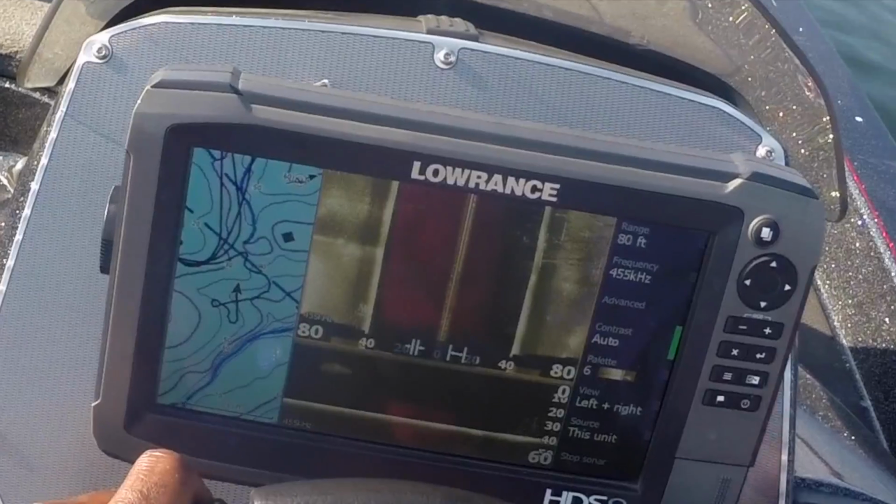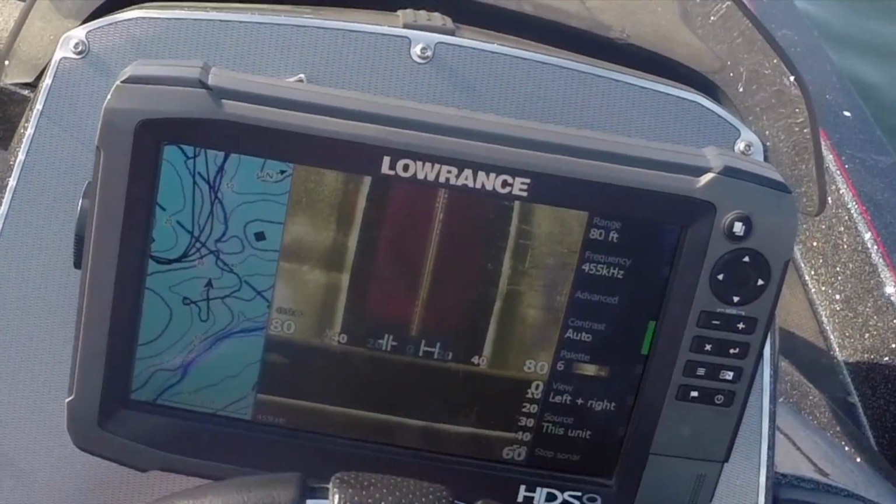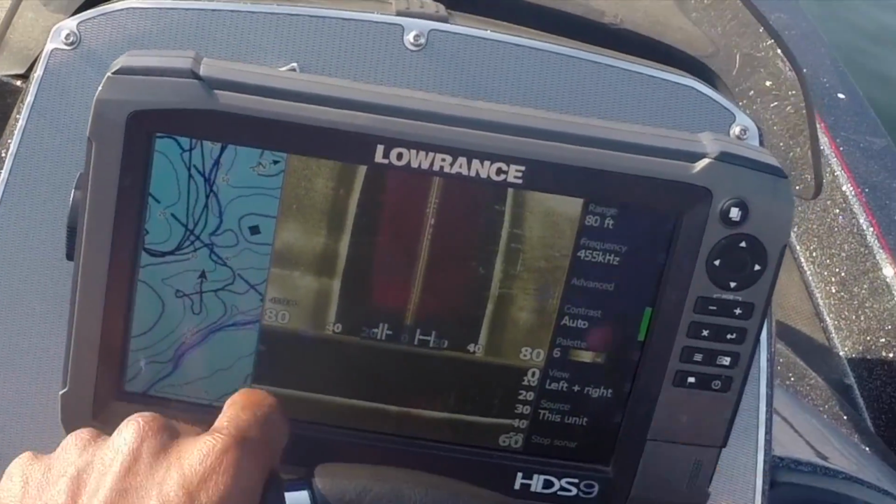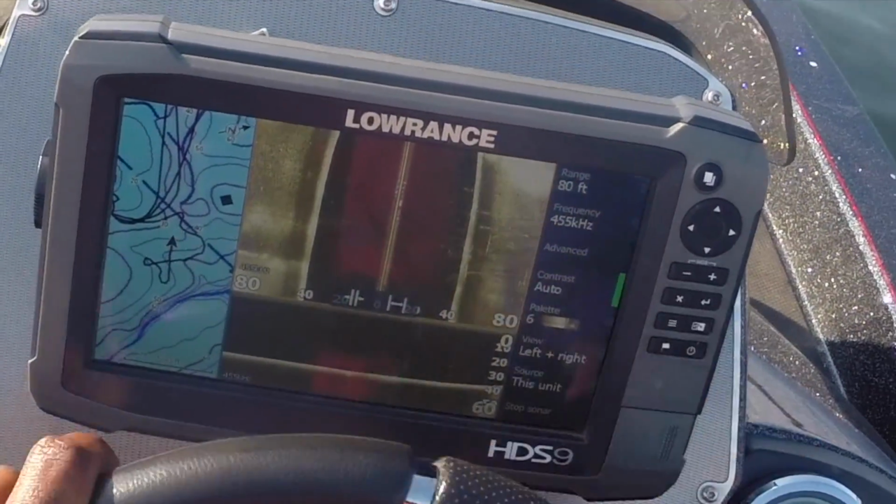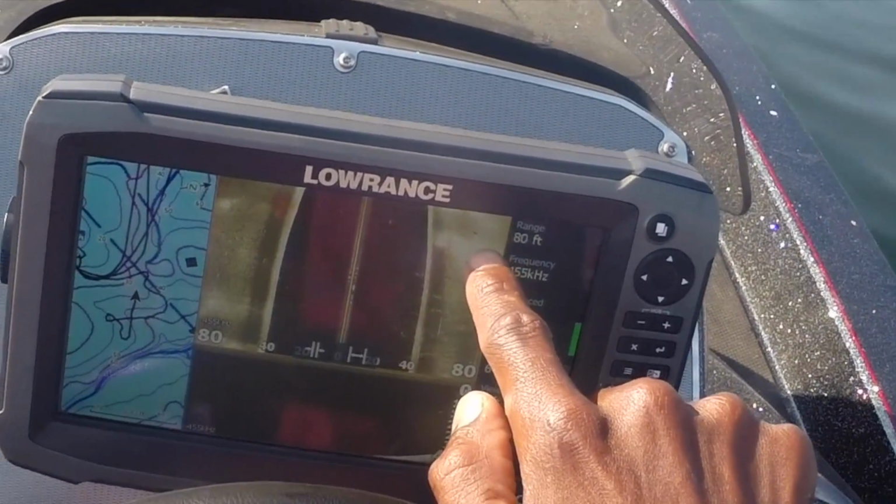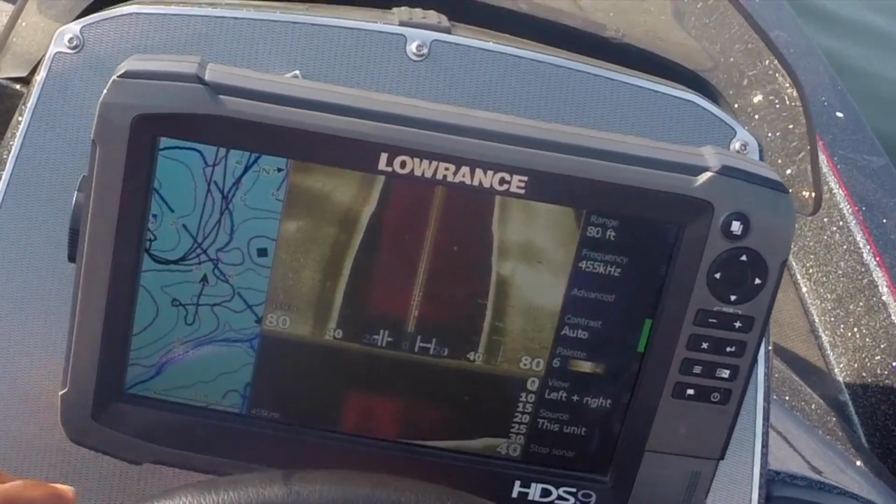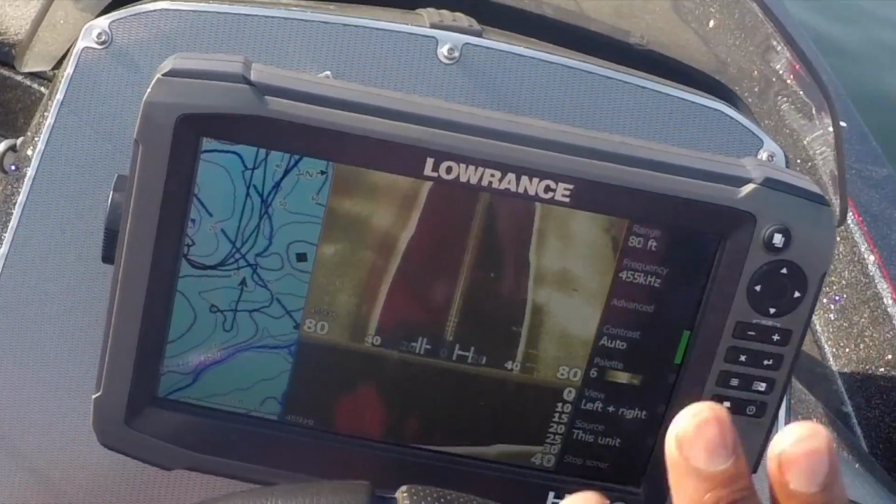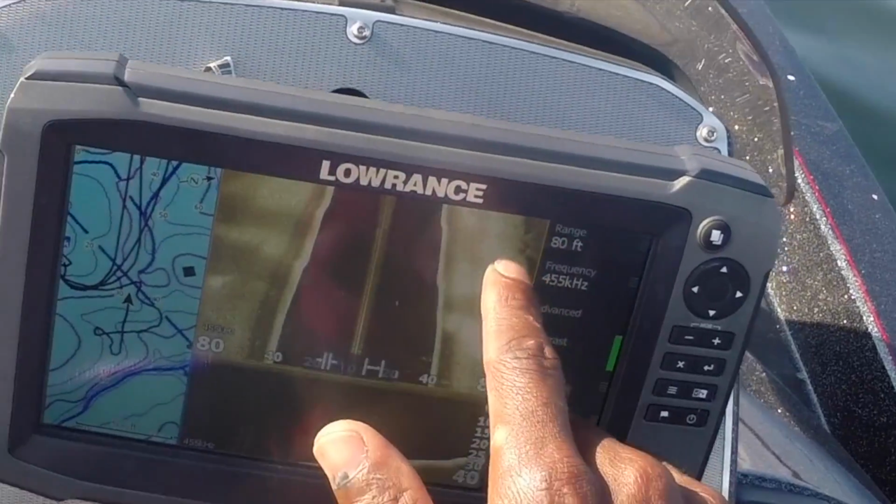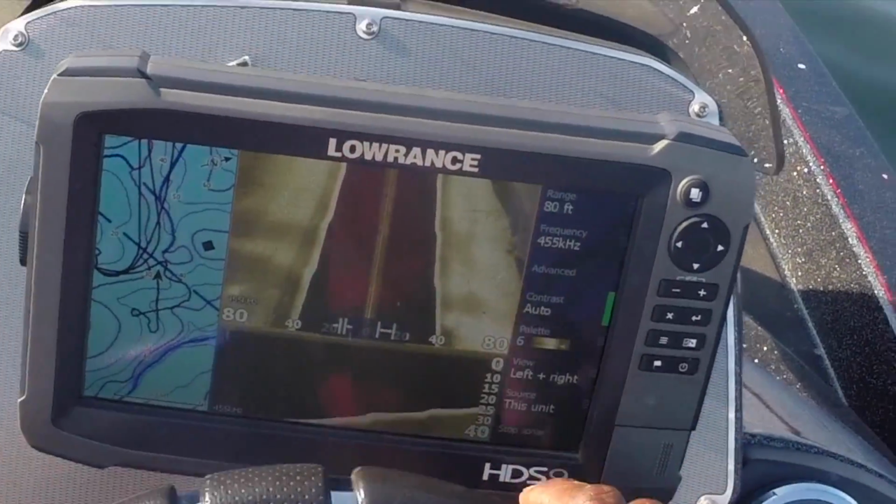Dark areas are going to be deeper, shallow areas are going to be a lot lighter. This is just timber I'm starting to mark here that you see right here on the left. This timber, you can see as this screen starts to lighten up, that means we're getting shallower. If it's closer to you, it's going to be brighter. The farther it is away from you, the darker it's going to be. And you can see this is the beginnings of the road bed coming in right here on my right.